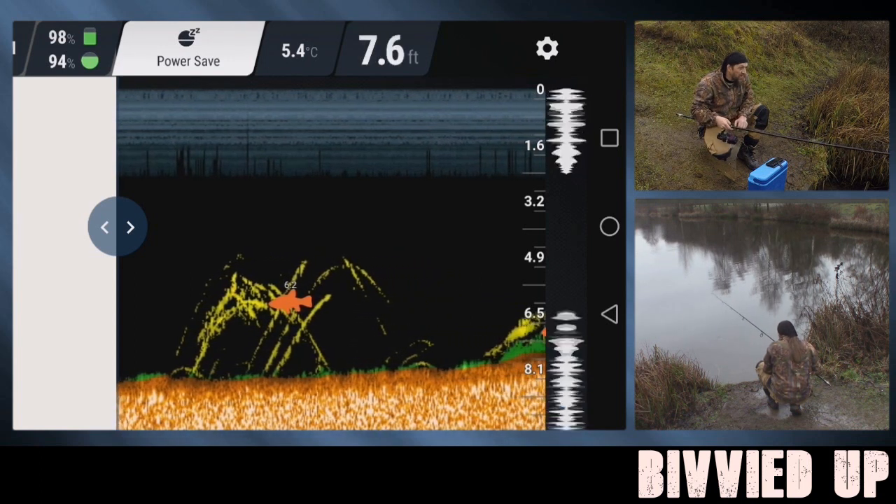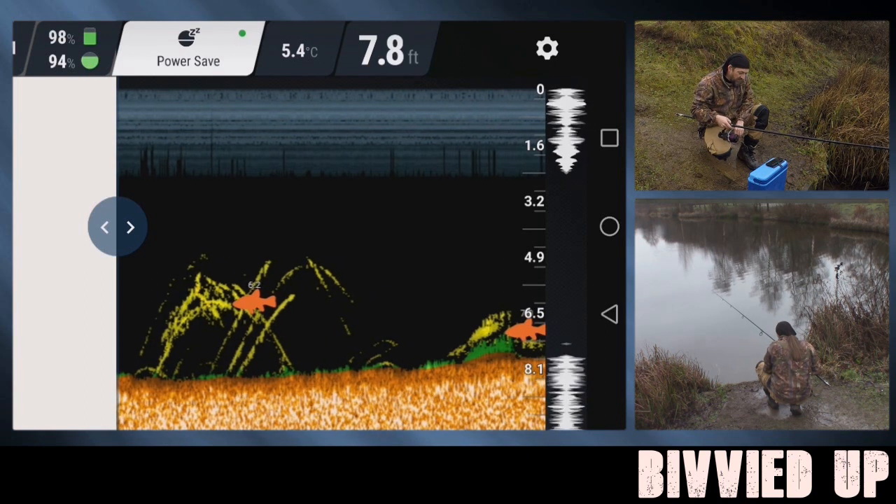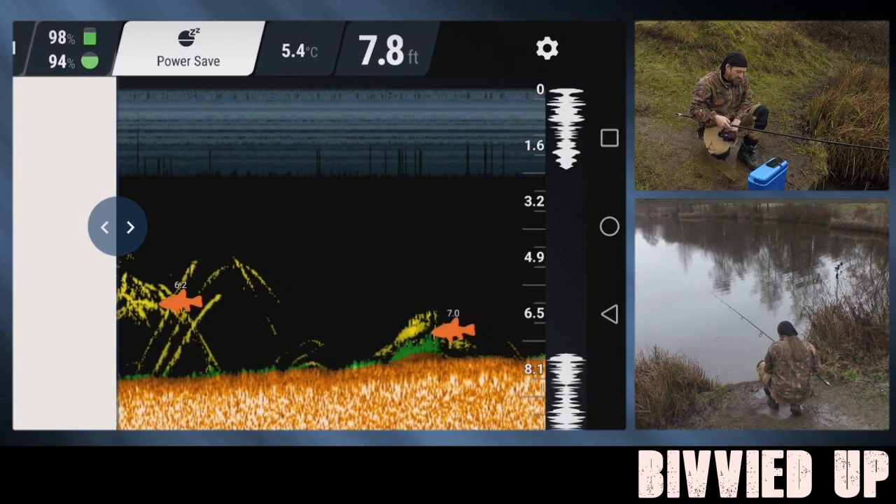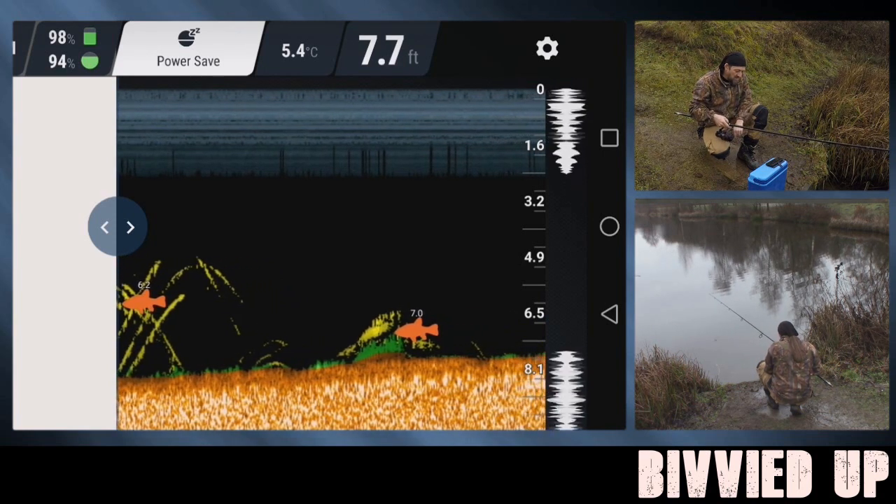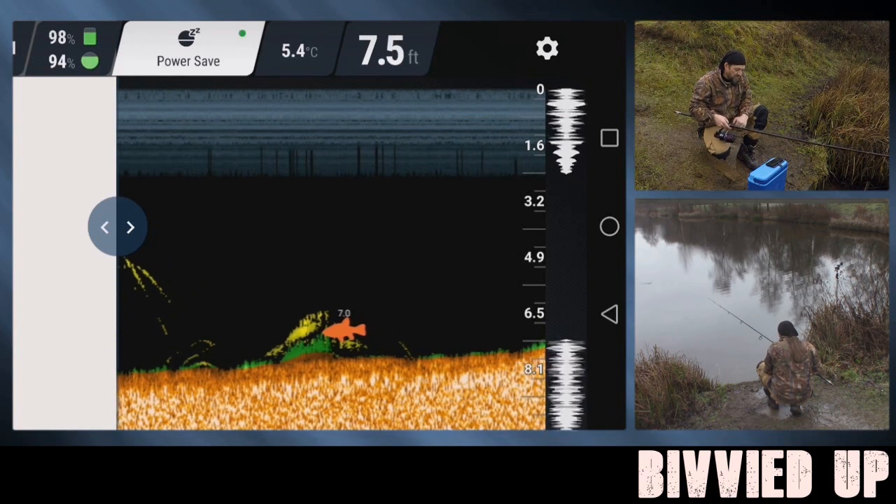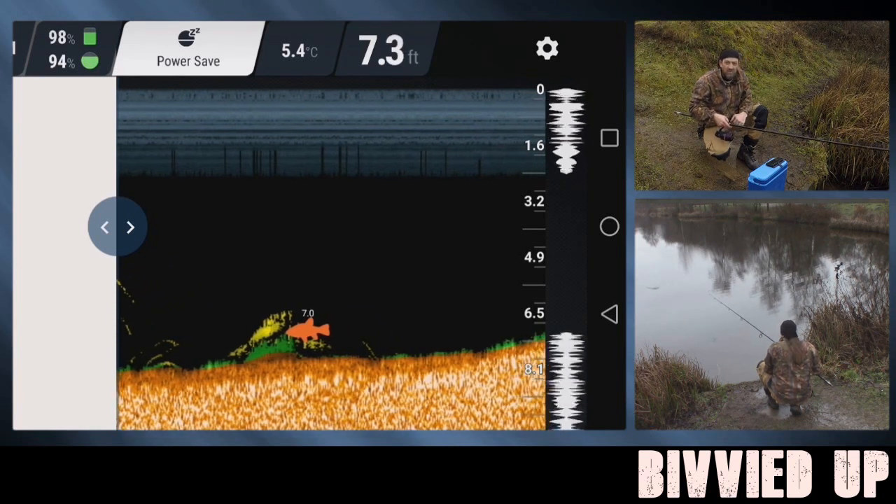Right, and there's some more there. That's lovely, look at that. And there's another one there. This is the spot, folks. This is a good spot to start. So I think that's straight out in front, that's lovely.